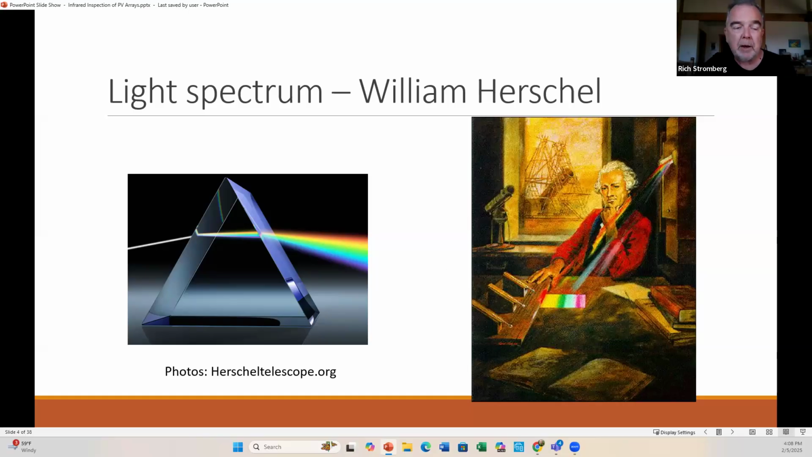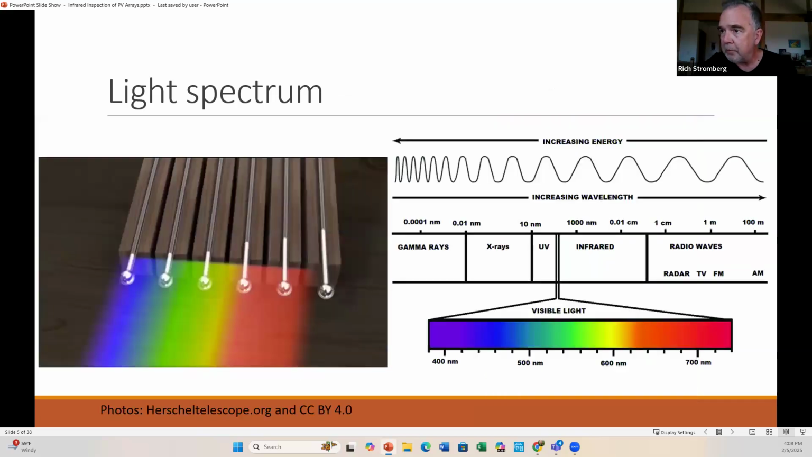And he had this hypothesis, or at least a question of, hey, I wonder if different colors of light as the prism breaks them up are the different temperatures. So by doing that, he set up multiple thermometers to catch and aim the light so that each thermometer would measure the temperature of that wavelength of light.